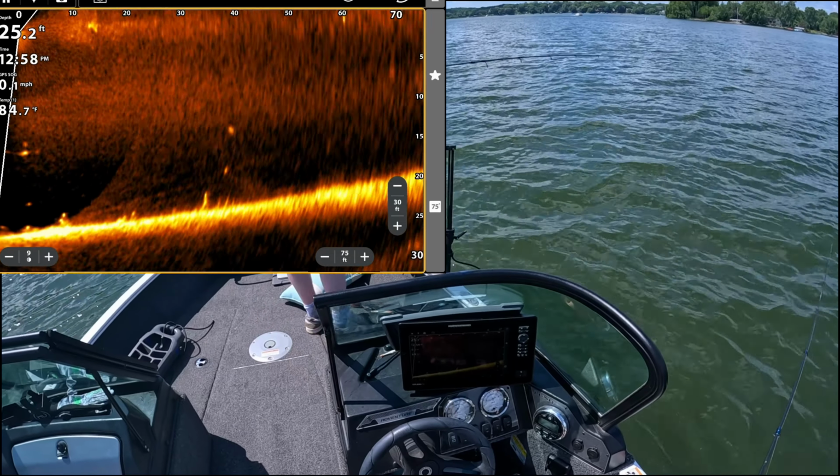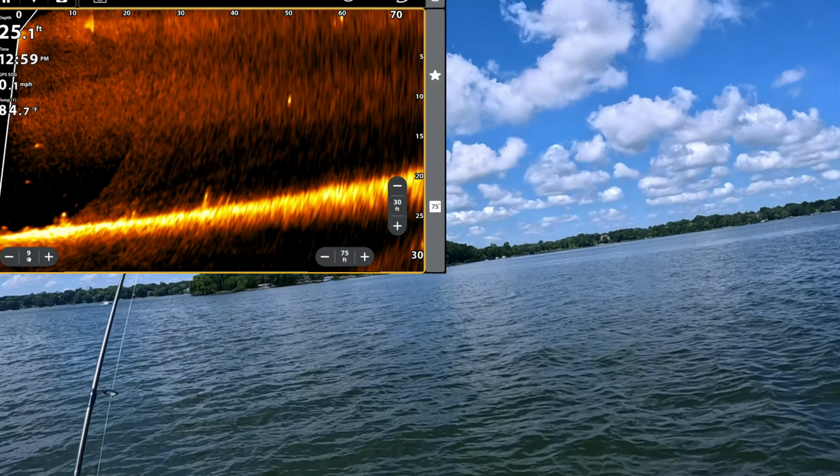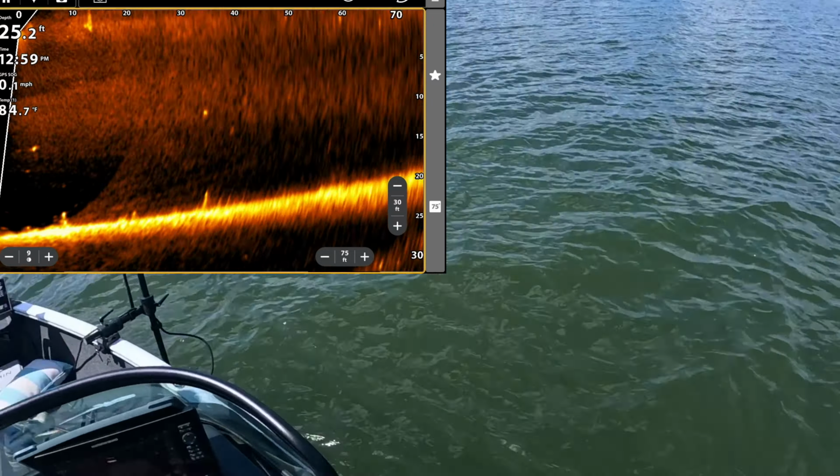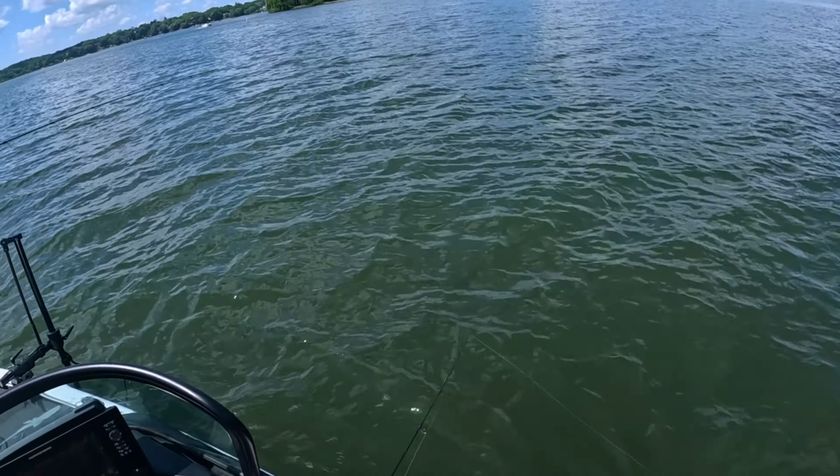Got a big boy right under the boat. Oh! That was a pike. Bit me off. Frick! I saw it. It was right under the boat. And I saw him take my bait on the scope.